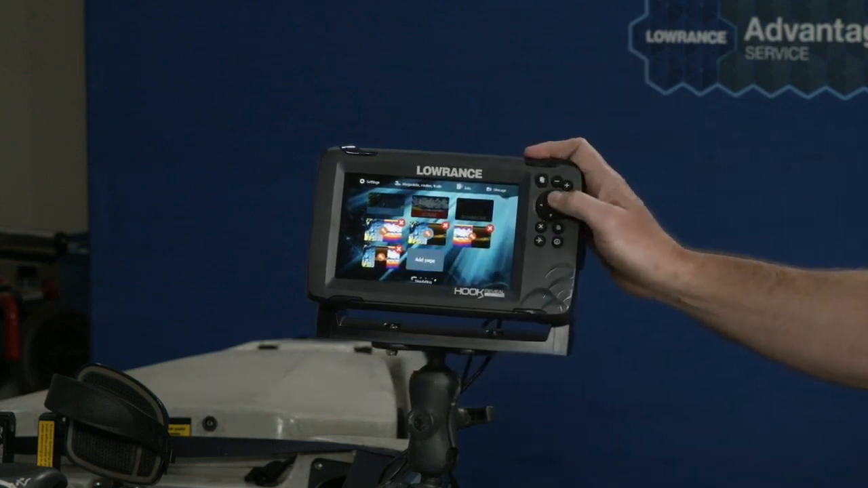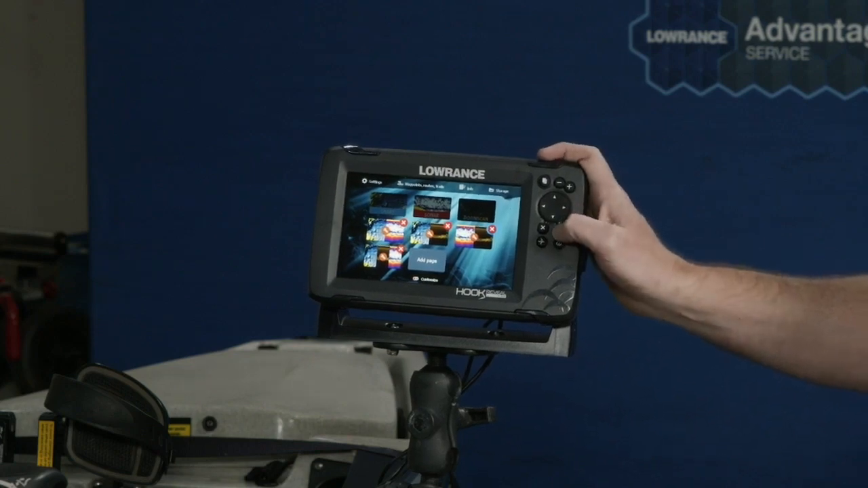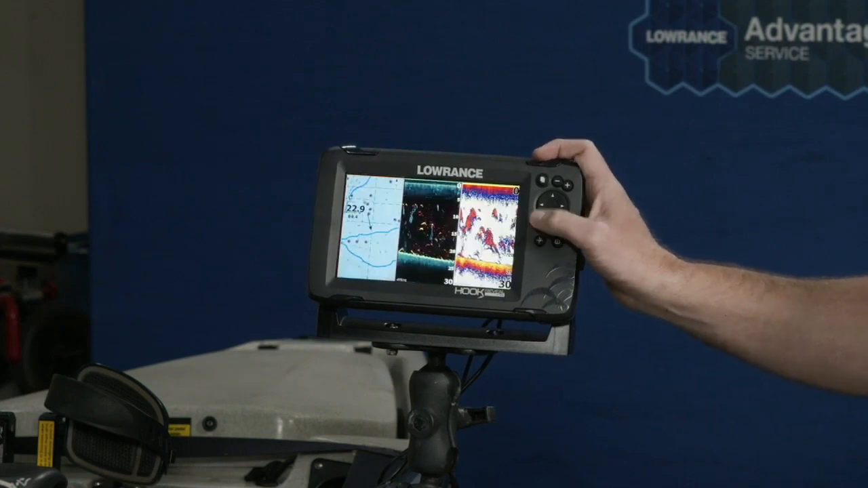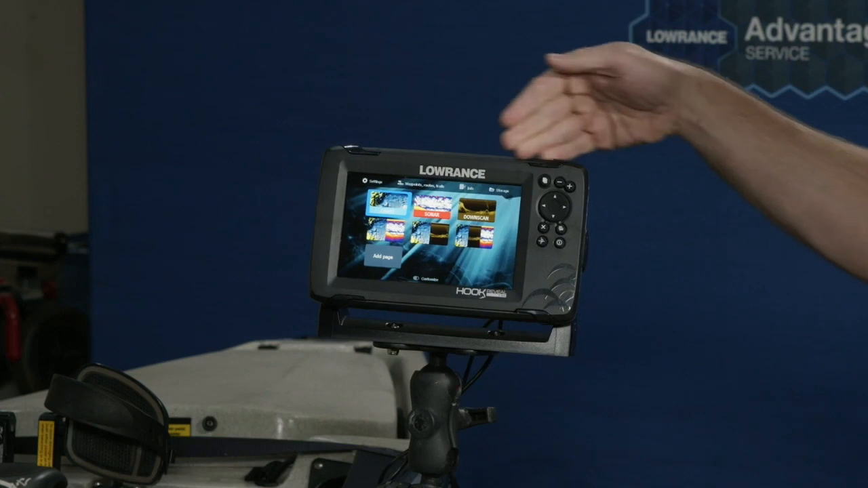So if I really decide I don't ever need DownScan and Sonar as a split screen, it's just taking up space on my screen, I'd rather use it for something else, I highlight the X, boom, it's gone. Now when I'm done customizing, there's my home screen again.